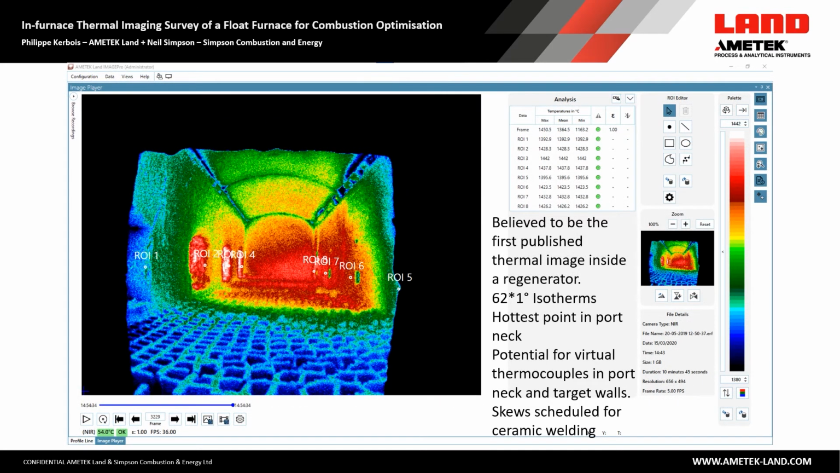Now this is a view inside the regenerator on the right hand side. Whilst it's a 6-port cross-fired furnace, there is a wall between port 4 and port 5. So there's 4 regenerators, being 1 to 4, and then 5 and 6 were a separate compartment. To the best of my knowledge, this is the first time anybody ever presented a thermal image inside the top of a regenerator. We can see clear damage to the skews, and certainly somebody is going to be scheduled to come in and do some ceramic welding on these.